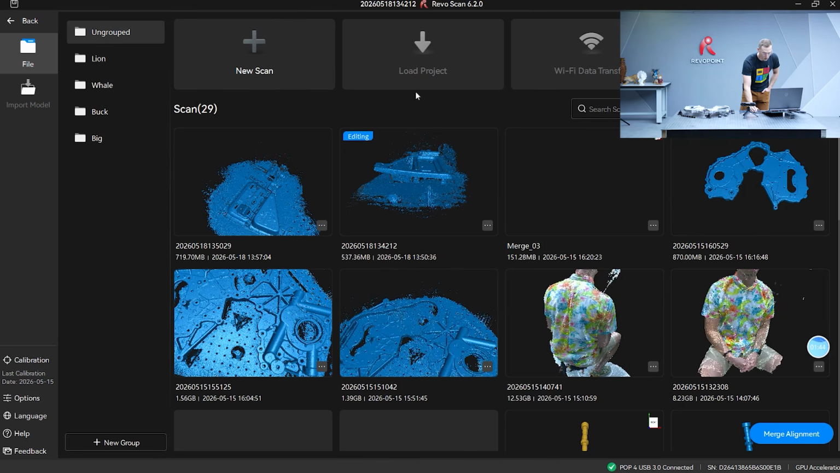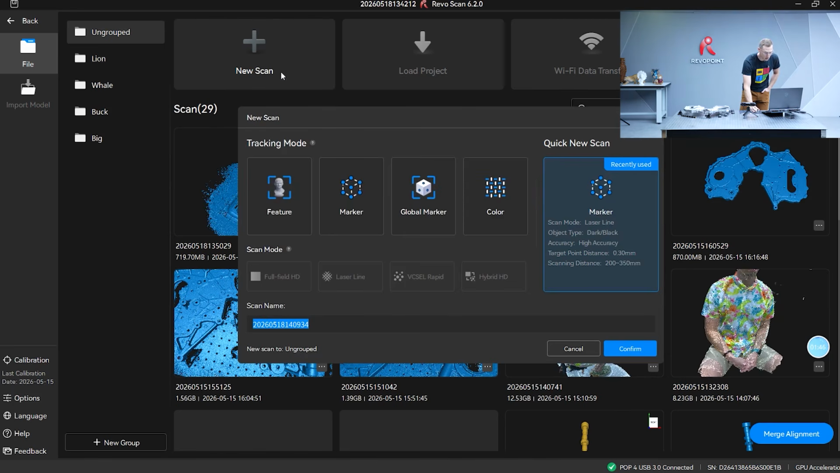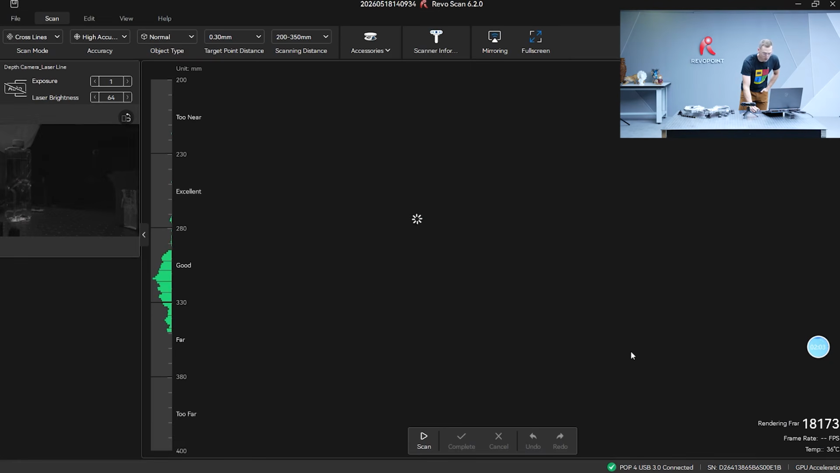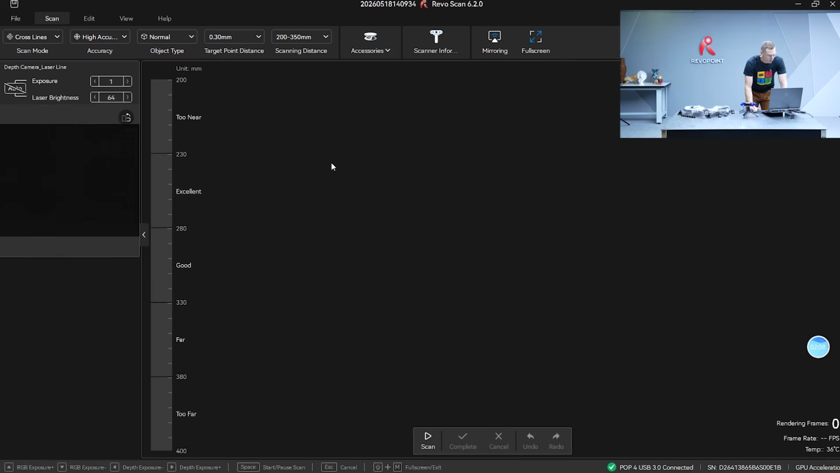So here we go. Let's go ahead and click New Scan. And this time we are going with marker scan, laser line. If you use the previous Revopoint software, as you can tell, it's ultimately the same, just kind of different format, but improved, of course. Go up here, let's go and select for the object type. This is not normal. Let's do a metallic shiny piece.